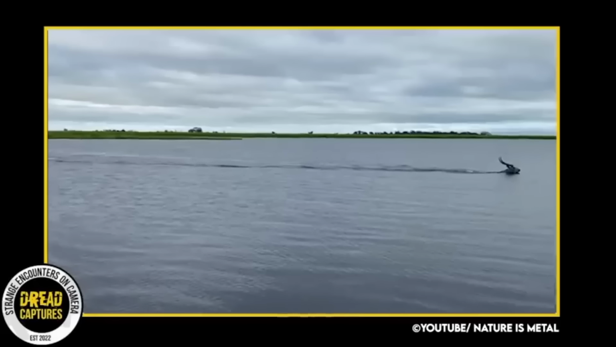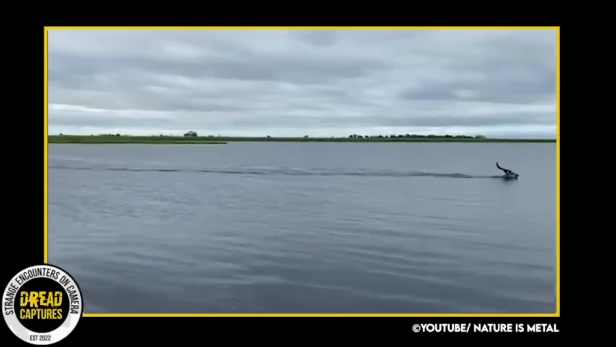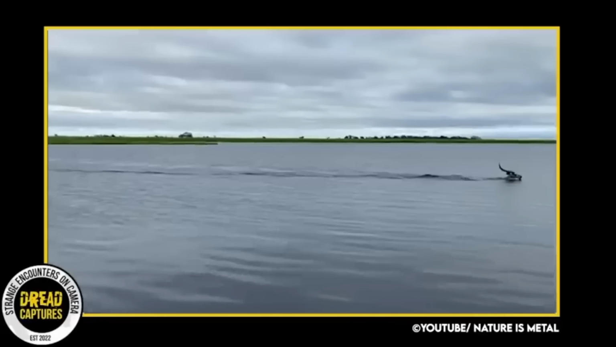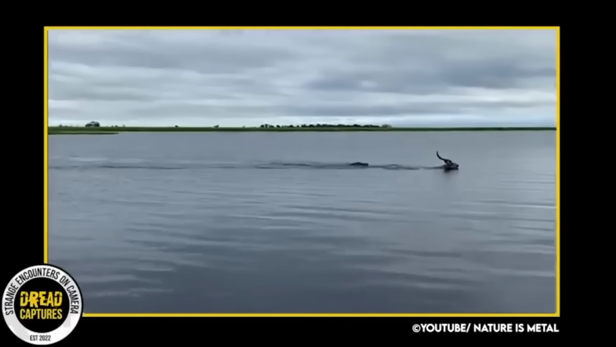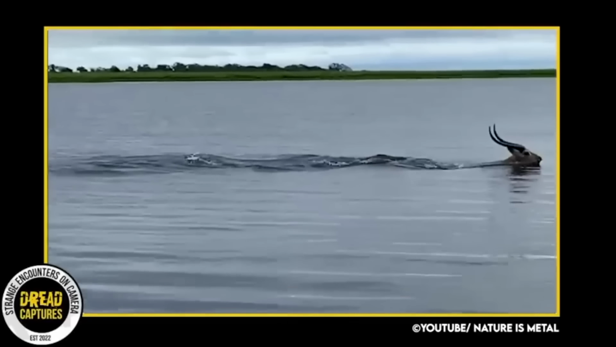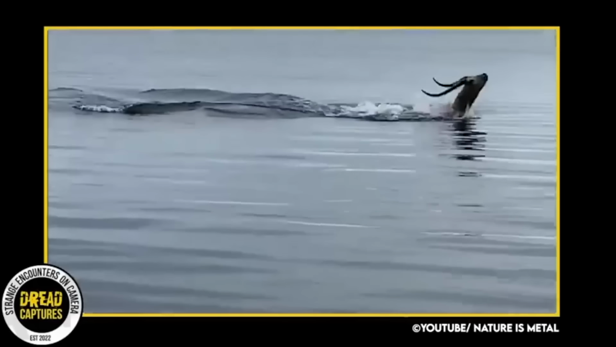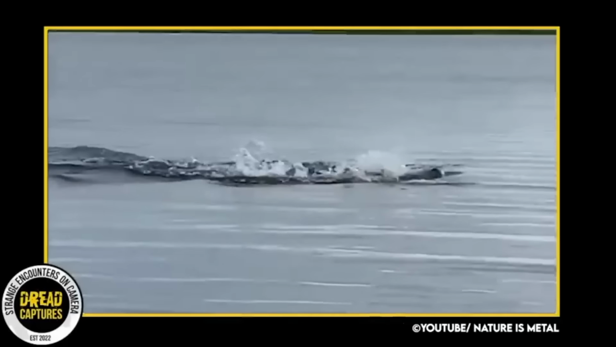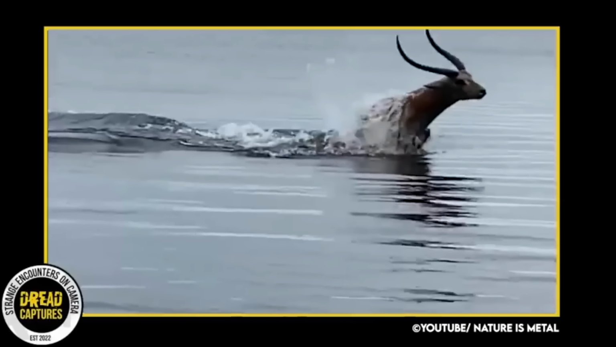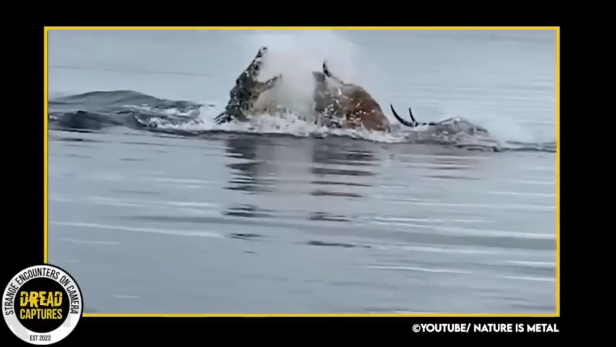Just an absolutely incredible capture here in Africa. A couple captured the moment a gazelle ferociously swam for its life from a hungry crocodile. The bystanders are all cheering for the gazelle while the croc closes in. And just when you think it's all she wrote, the gazelle kicks up and actually catches the croc right on the chin, which does just enough for the gazelle to get away.